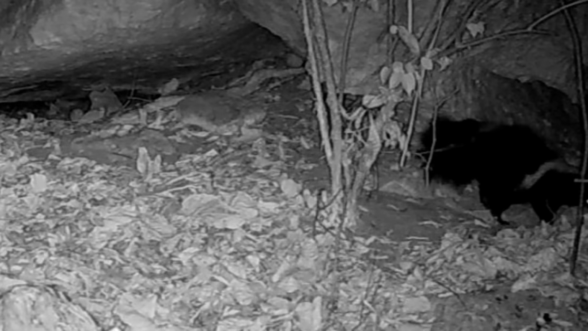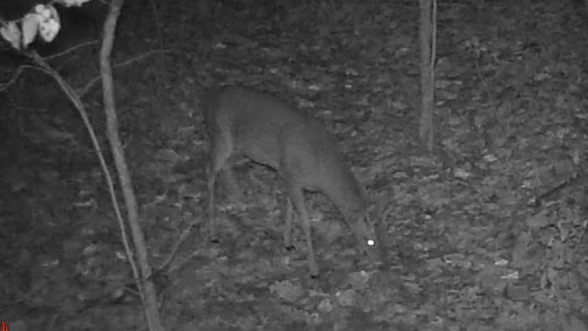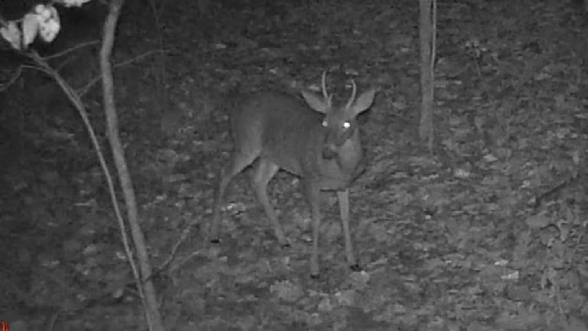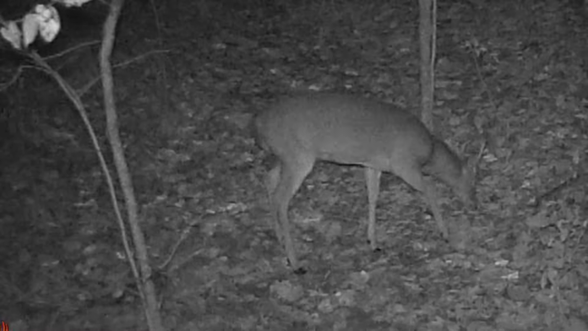And there's a rare glimpse. One I ain't seen in a long time. That's old Wishbone. You can tell by the marks on it. No bucks. They just mosey around, these young ones do. Live and learn.